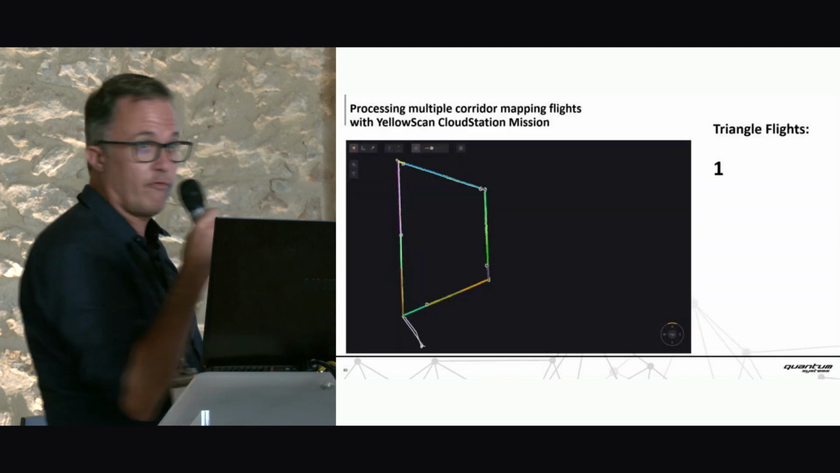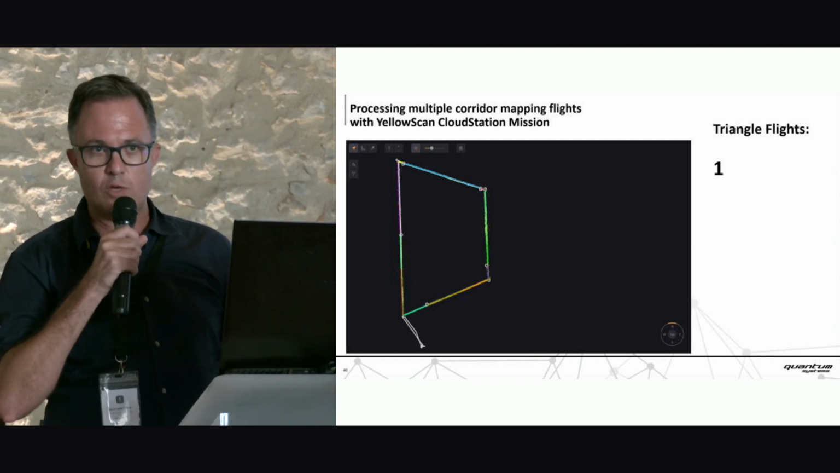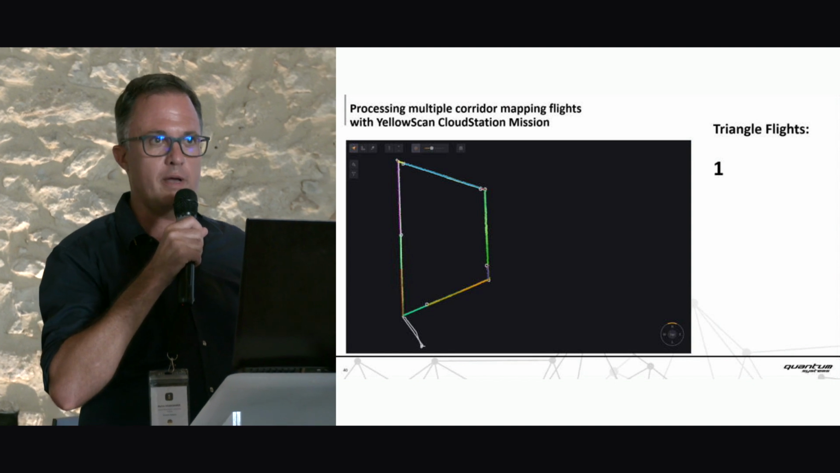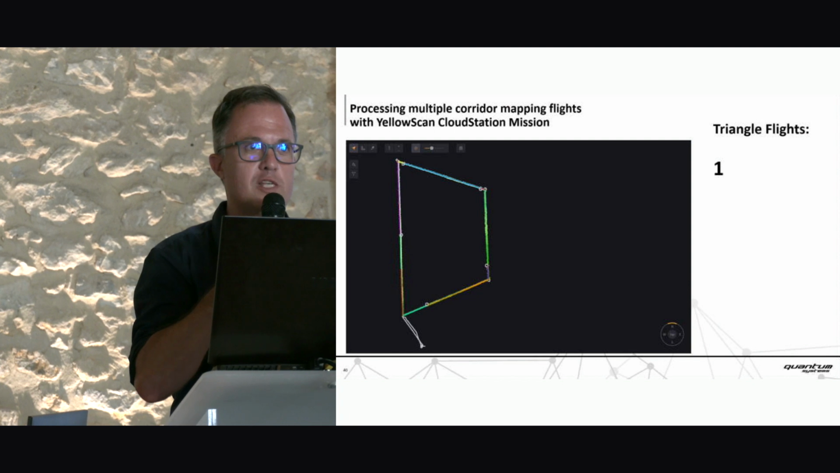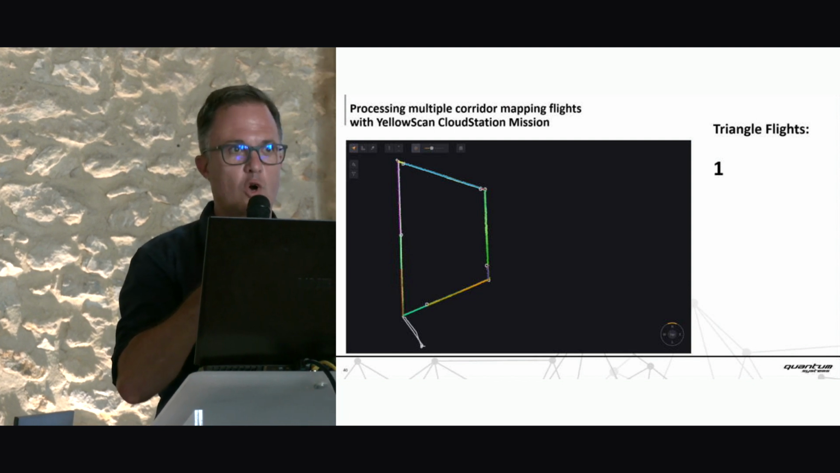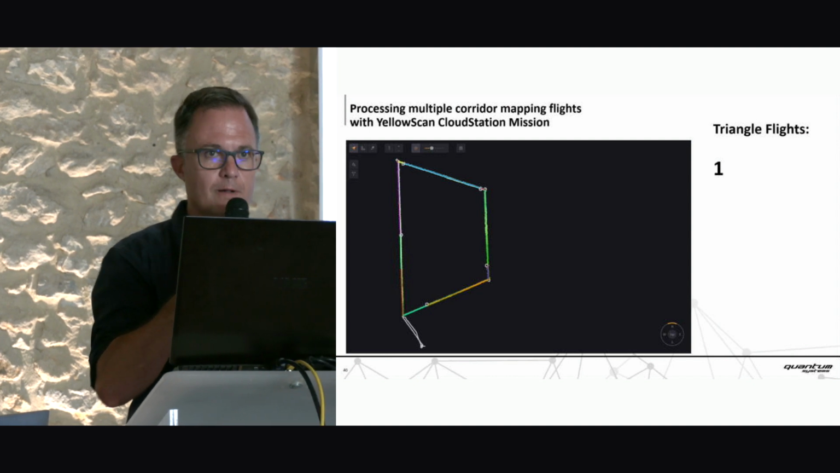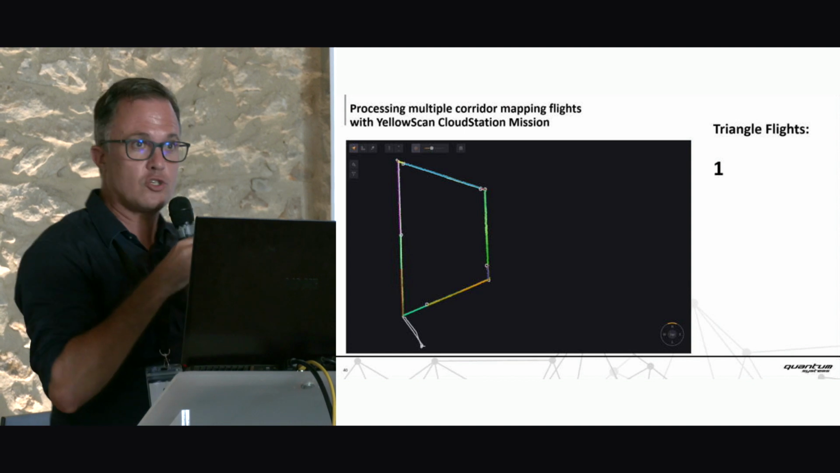And this is the new software from YellowScan, and really, congratulations to this software. I was waiting, I think, 2 months to get it because it was impossible to process my data with the normal CloudStation because there's no strip adjustment on a single run. So if you always have 1 run per flight, it doesn't make any sense to do strip adjustment. So I waited and waited and waited, and then I got it, and it worked like a charm.